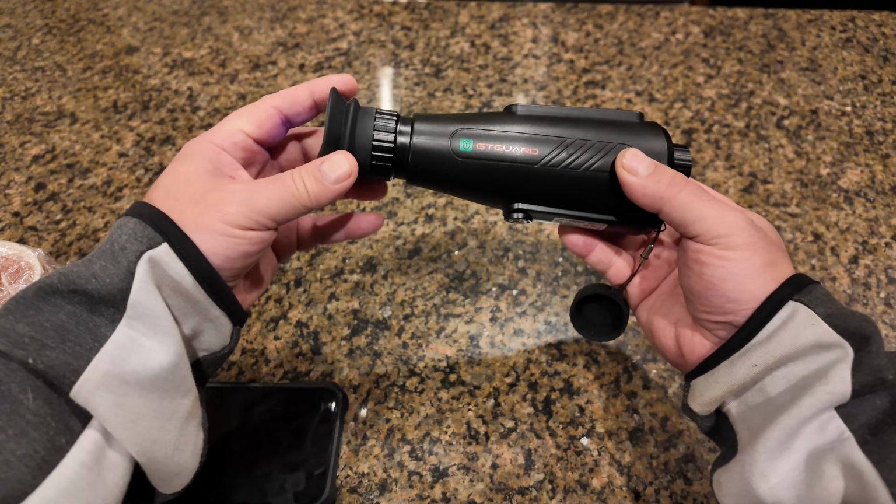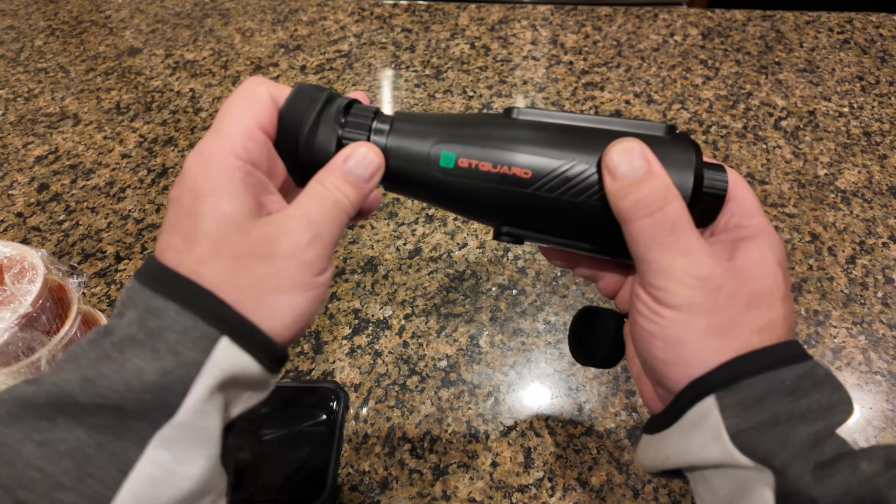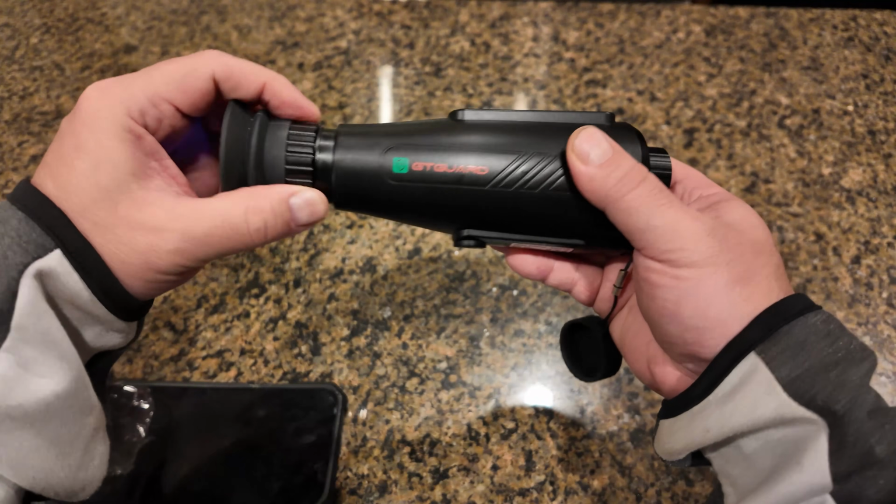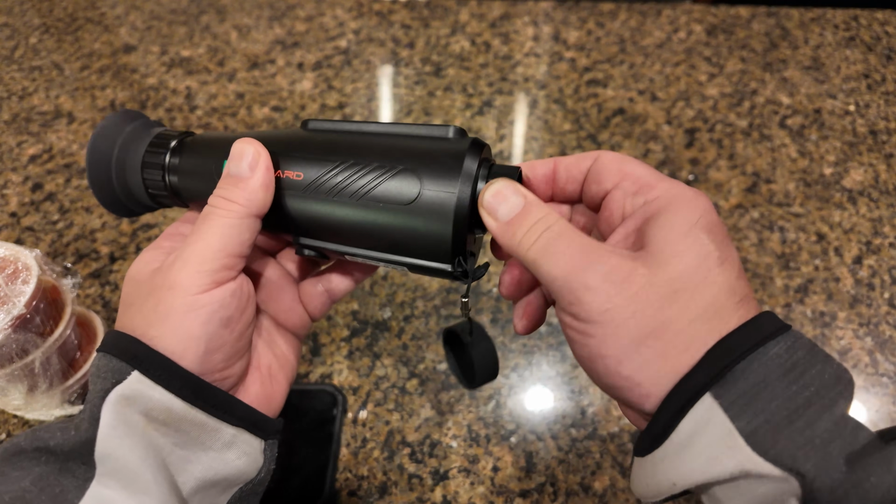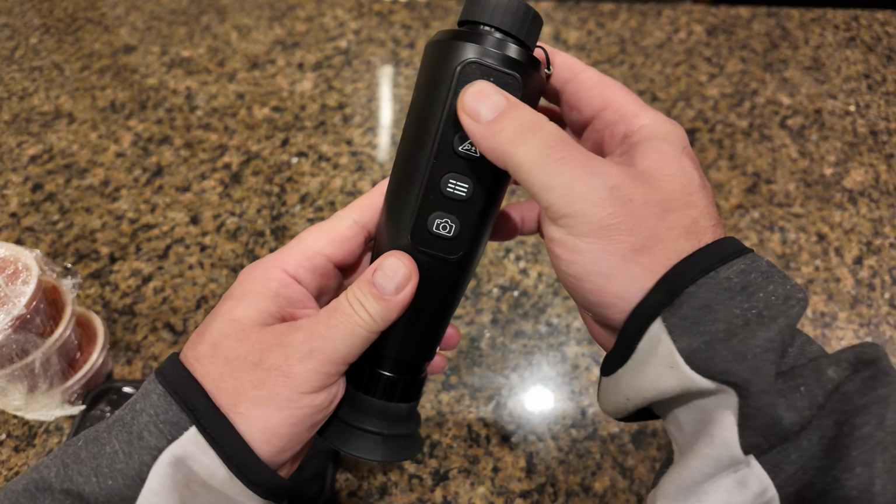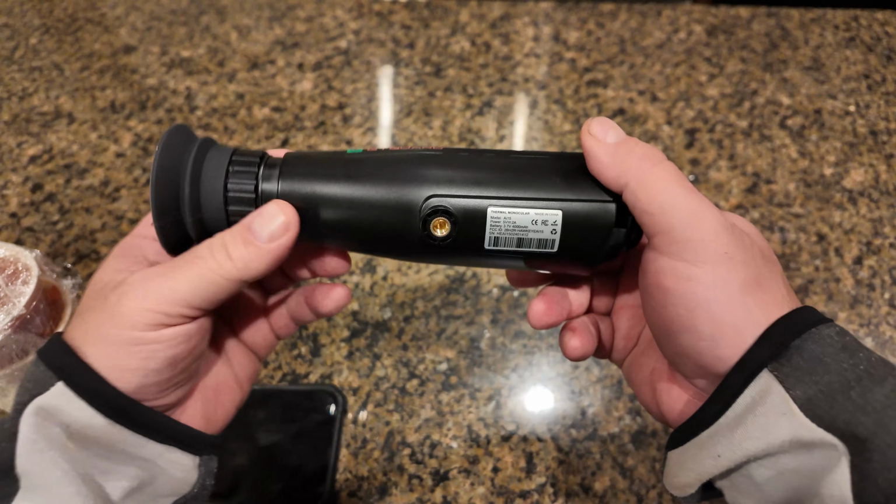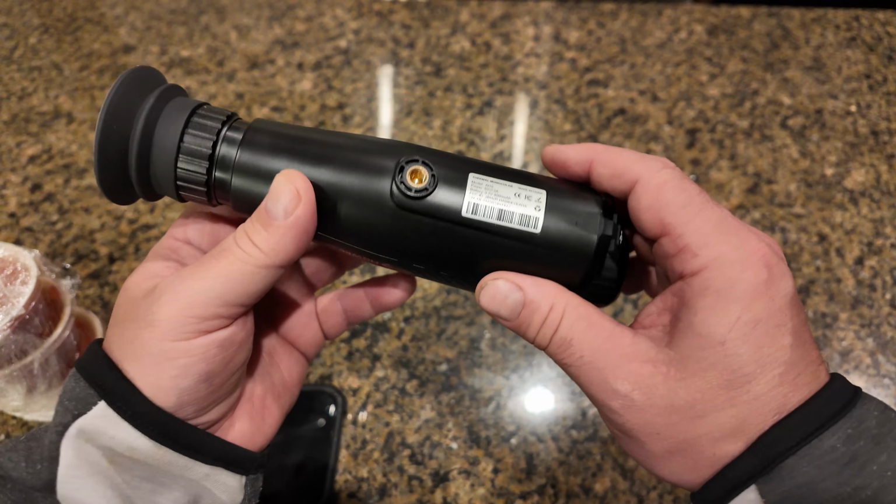Really quickly, let's talk about the construction. So it's got a removable eyepiece. The main body of it seems like hard plastic or composite material, along with metal on both the diopter and the focus ring. Feels like really good construction, and I don't feel anything moving around inside. It's got a lens cap that's rubberized or silicone, and same with the buttons. And on the bottom, you'll find a 3/8" mounting hole that's pretty standard for light stands.